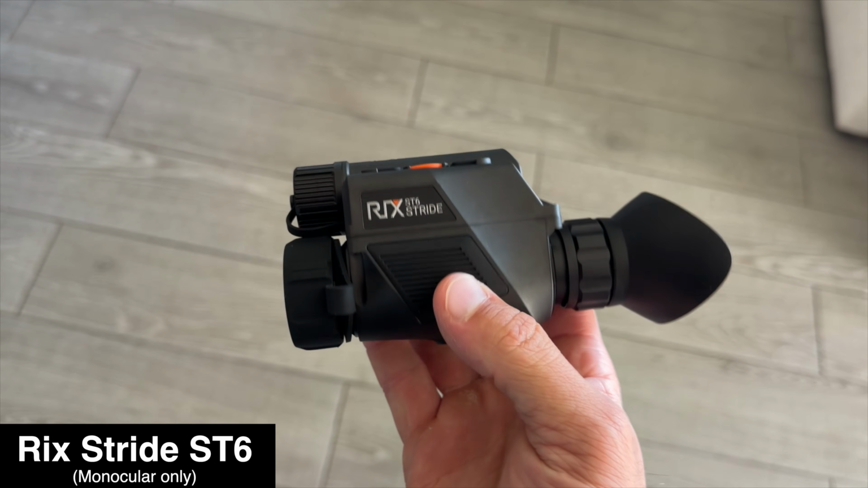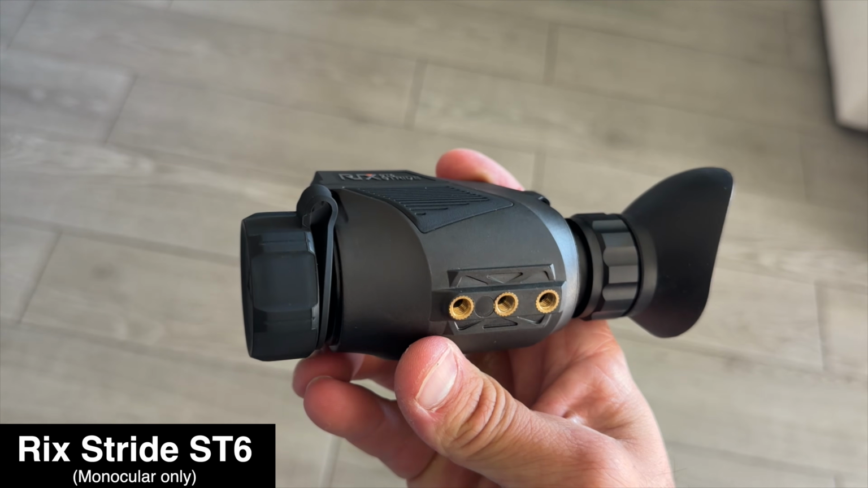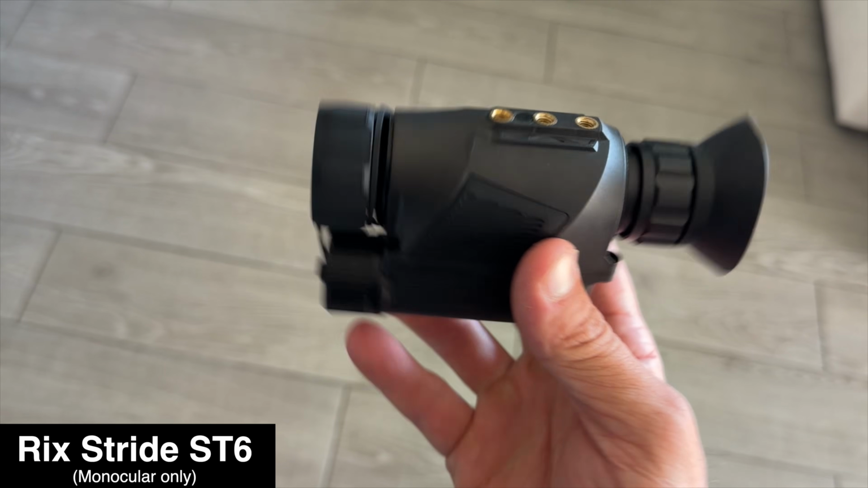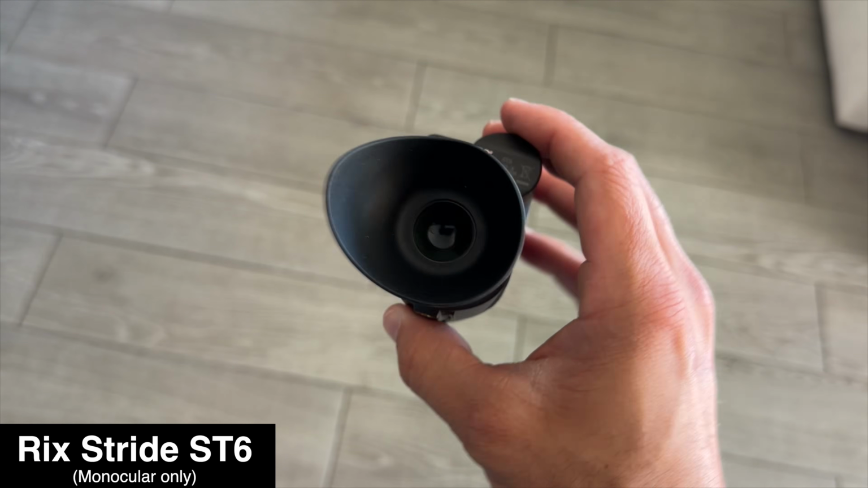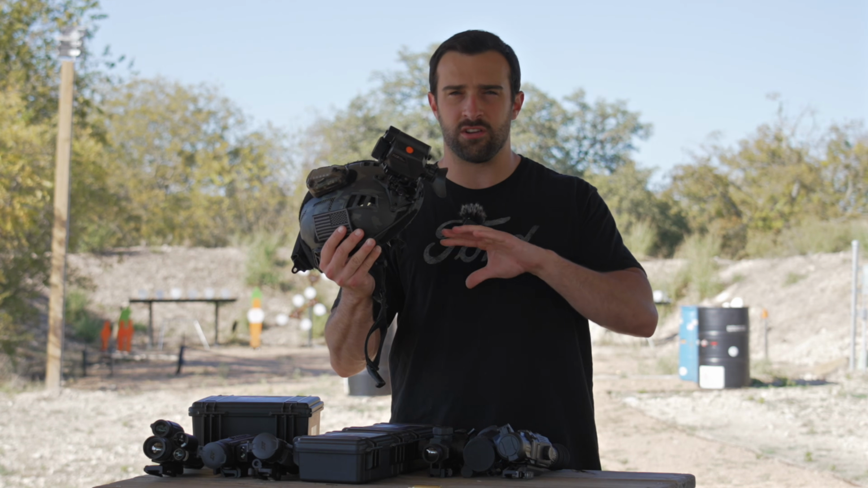And that goes for this one right here. This is the Rix ST6 Stride. If you guys haven't heard of Rix, they're based out of Richardson, Texas. This one right here is very unique in the fact it's the only one I have currently set up on a helmet setup. You can do it with some other ones, but I will say this one's probably most optimized for a helmet in the sense that this is just a monocular only. It's not a clip-on. It's not a dedicated scope itself.